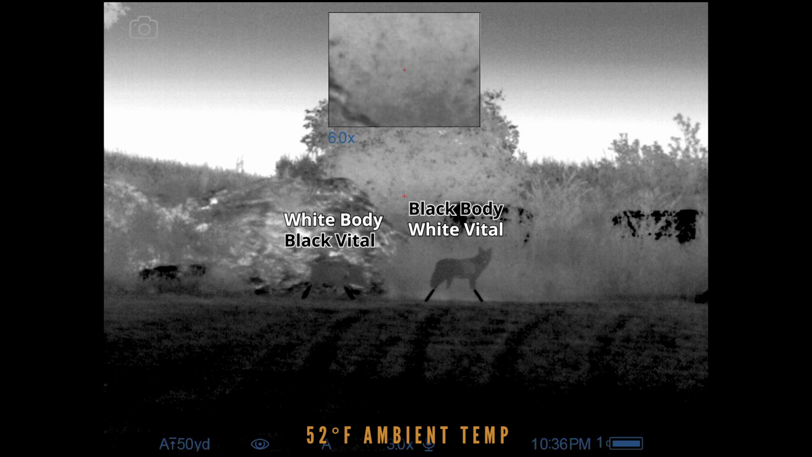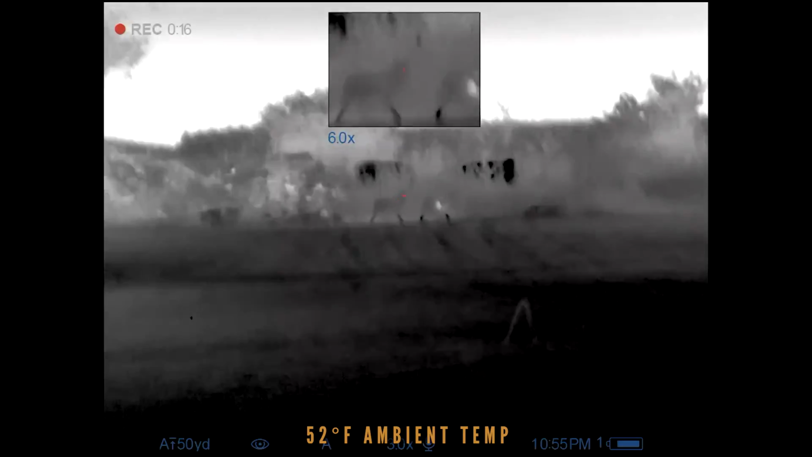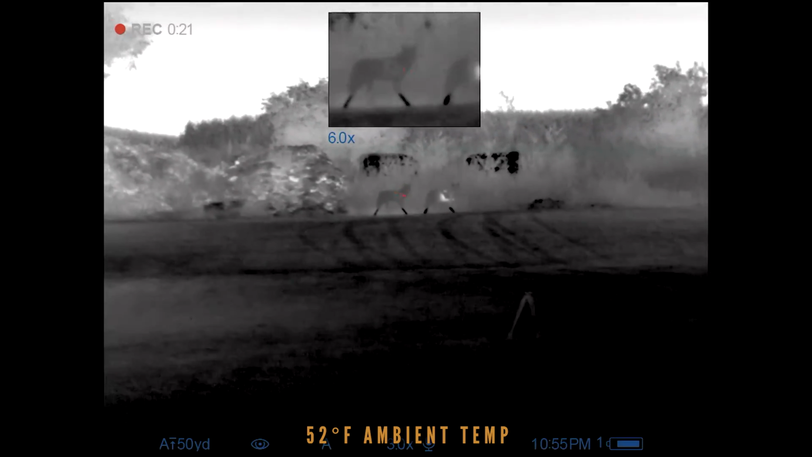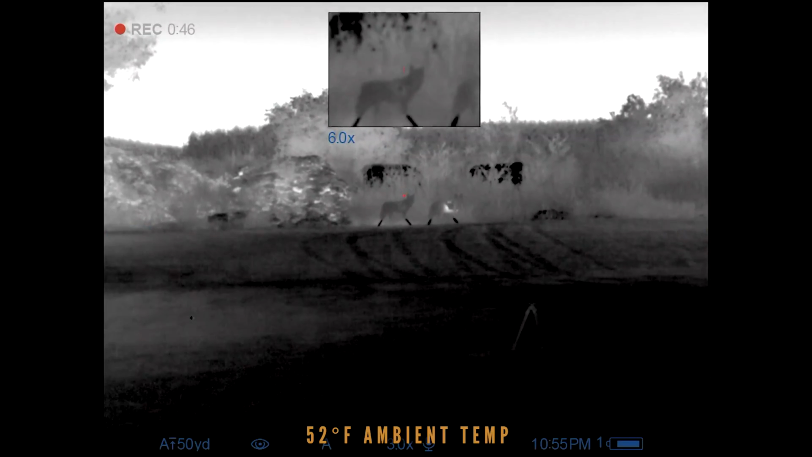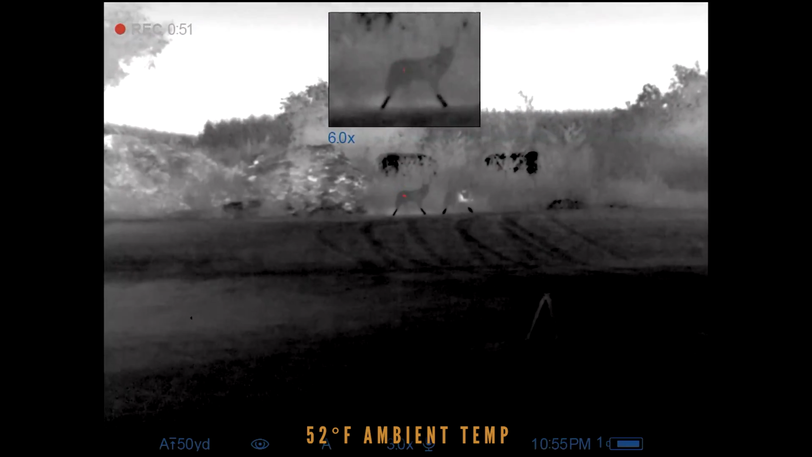So, I mean, for my money, I'm going to be going with a black body and a white vital and trying to get it up against some grass or something where it's going to be a little bit more consistent, dead backdrop, easier to see. I understand that you don't always have the choice, but it just shows you what you're going to be looking at, what you can expect. So that concludes this little experiment. Hopefully it gives you guys some information that you can use to make your next range trip with your thermal the best that it can be.